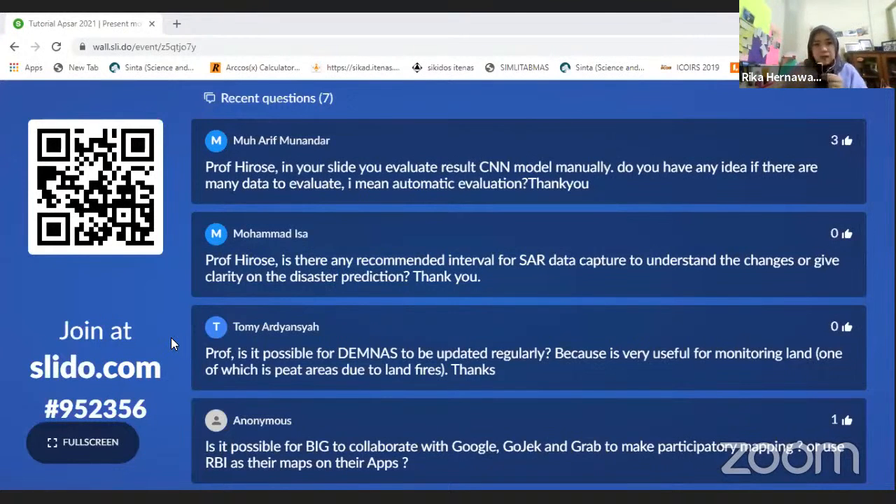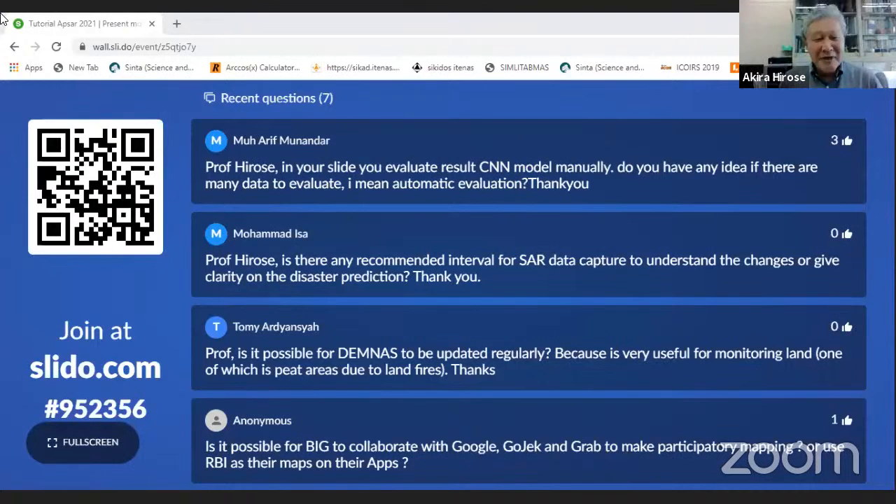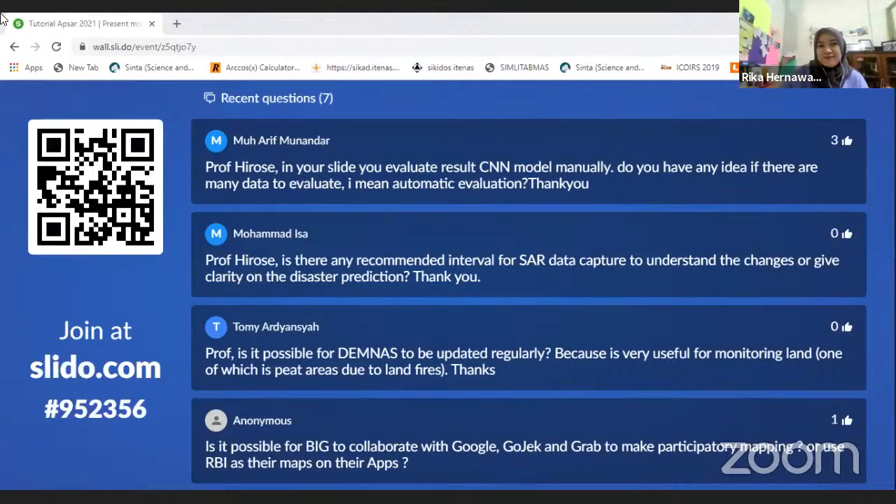Professor Hirose, is there any recommended interval for SAR data capture to understand the changes or give clarity on the disaster predictions? Please, sir. Well, more frequently, the better. Well, yes.